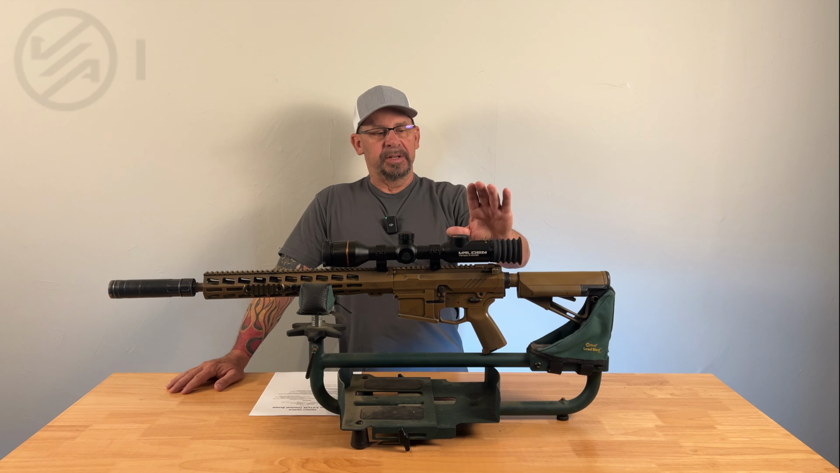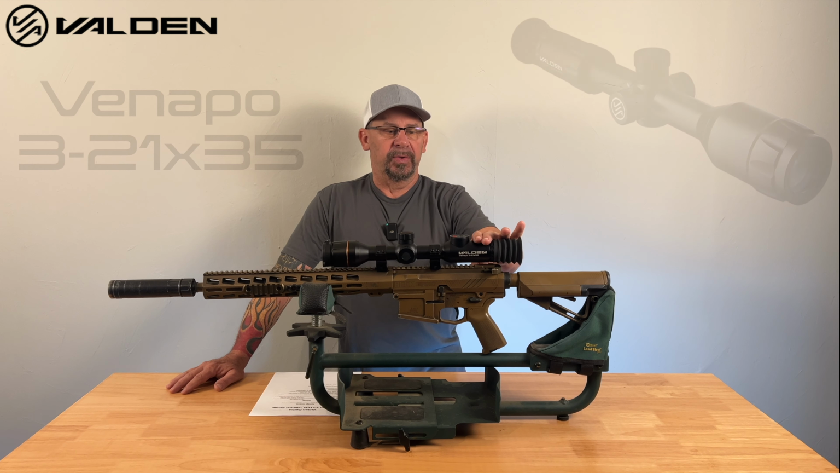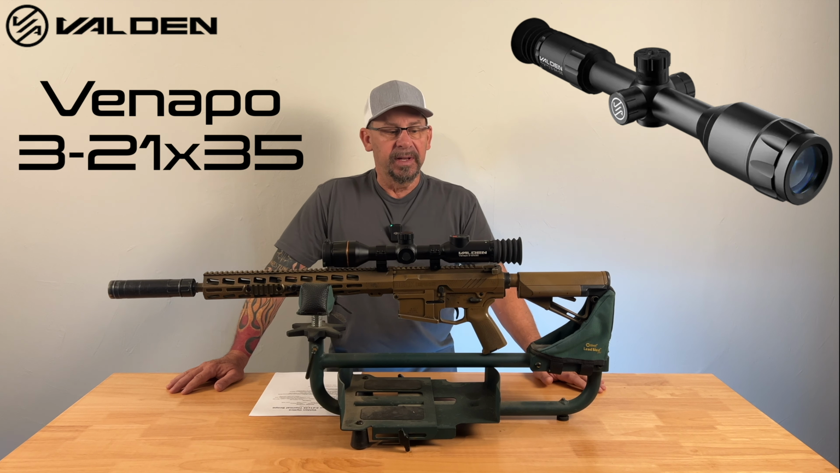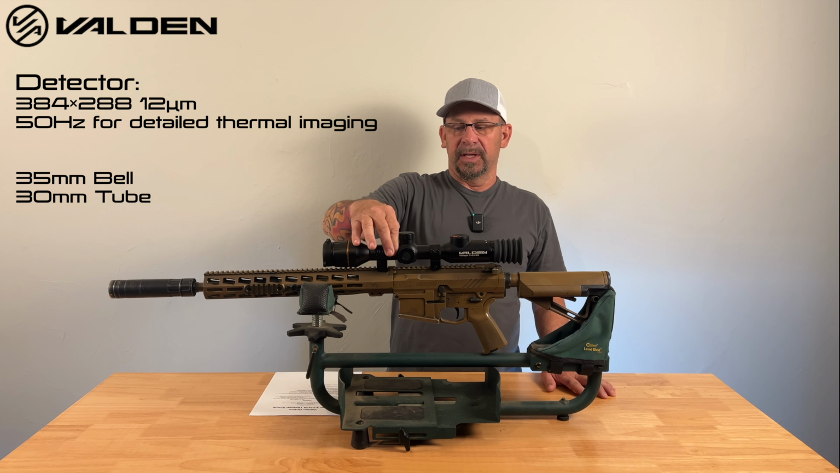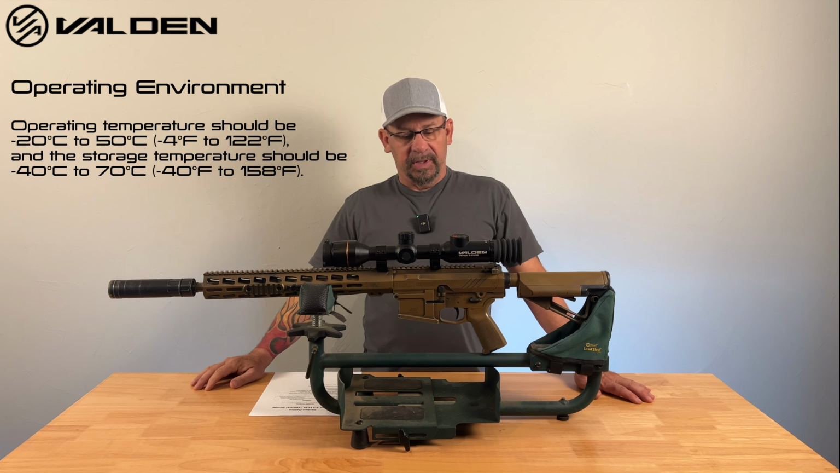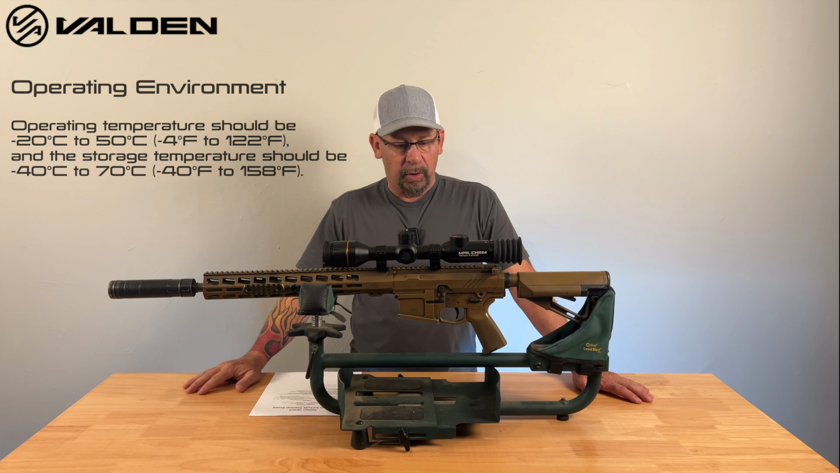Hey y'all, today I'm going to talk to you about this Valden Optics. So this is the Venapo 3-21x35. It is a 384 resolution with a 35mm lens, 30mm tube. Let's talk about how this scope performs.